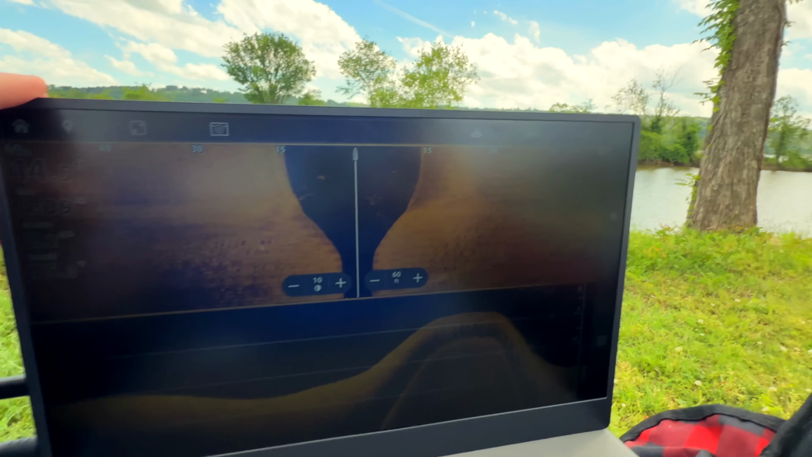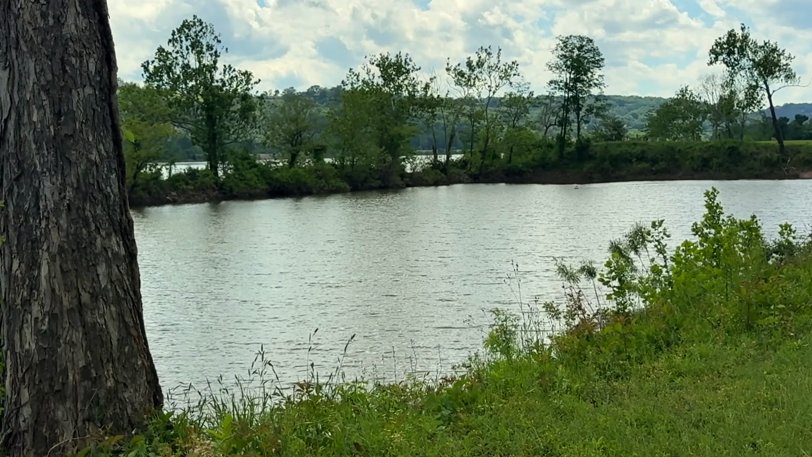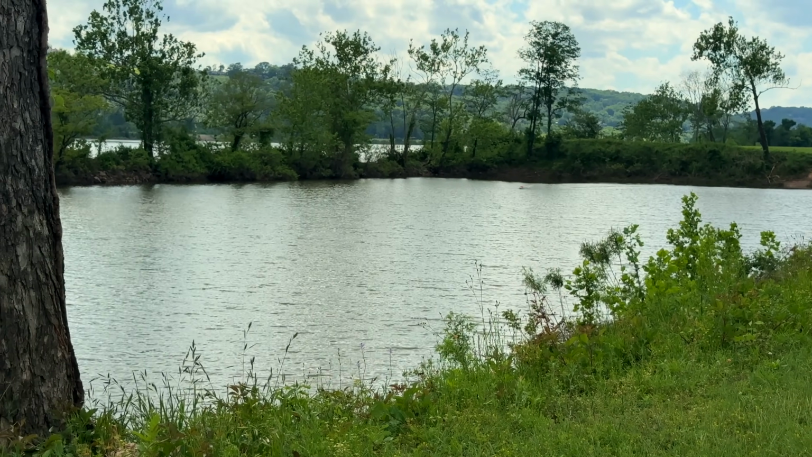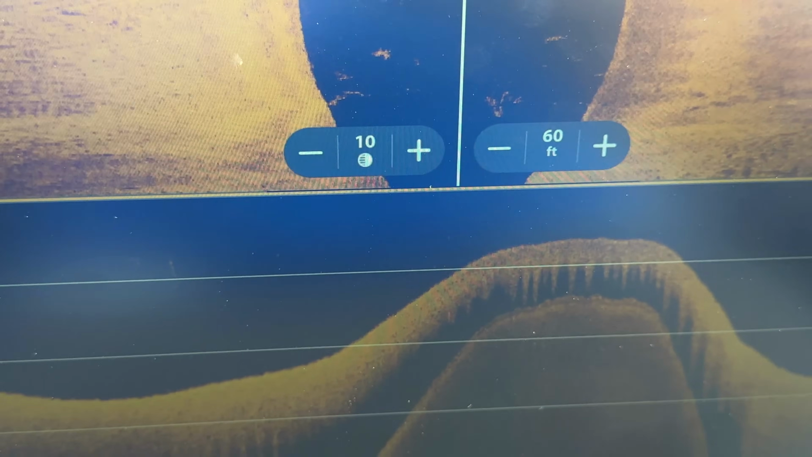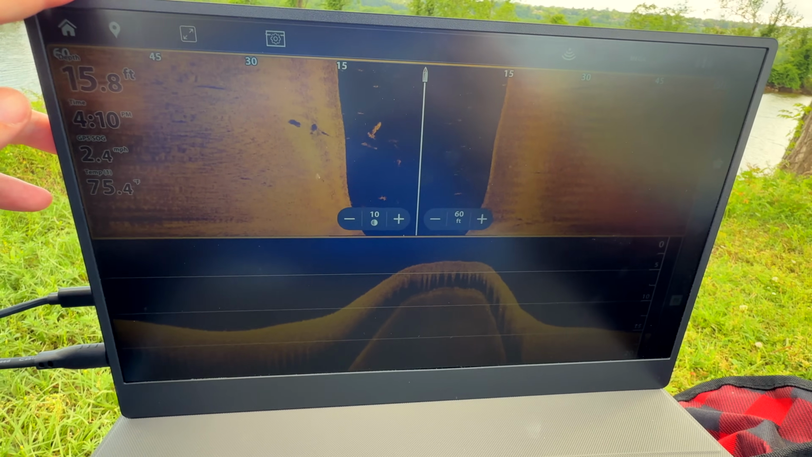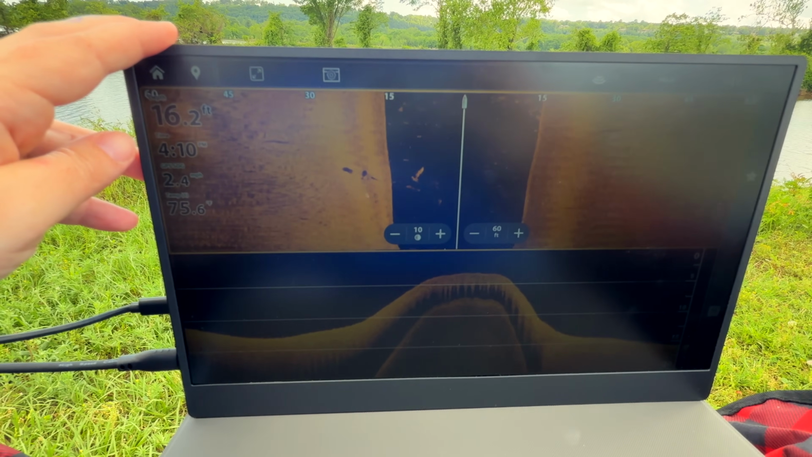So again, they're just running the little buddy right along that other edge over there, just to make sure that we're getting a good scan on both sides. 16 feet almost. It's crazy. It's much deeper on this end.